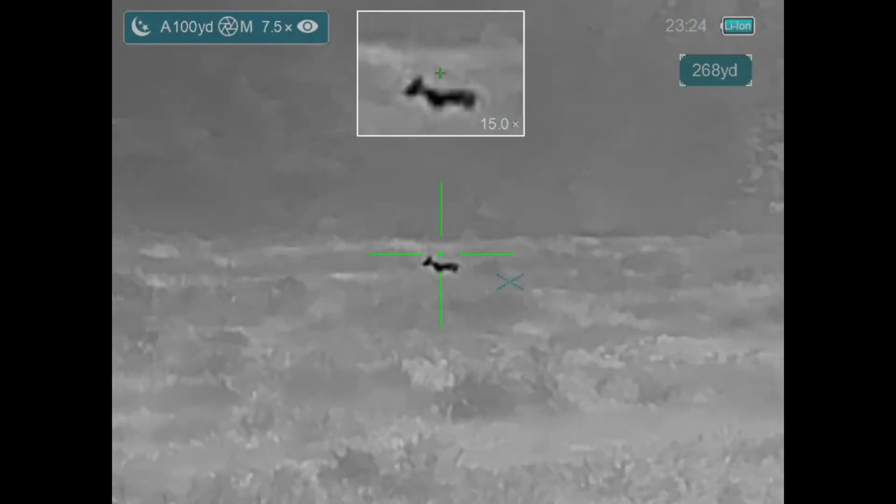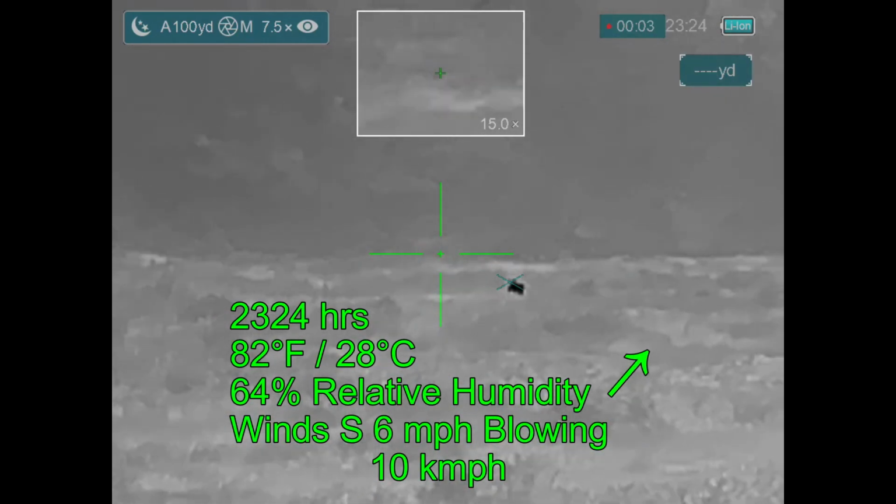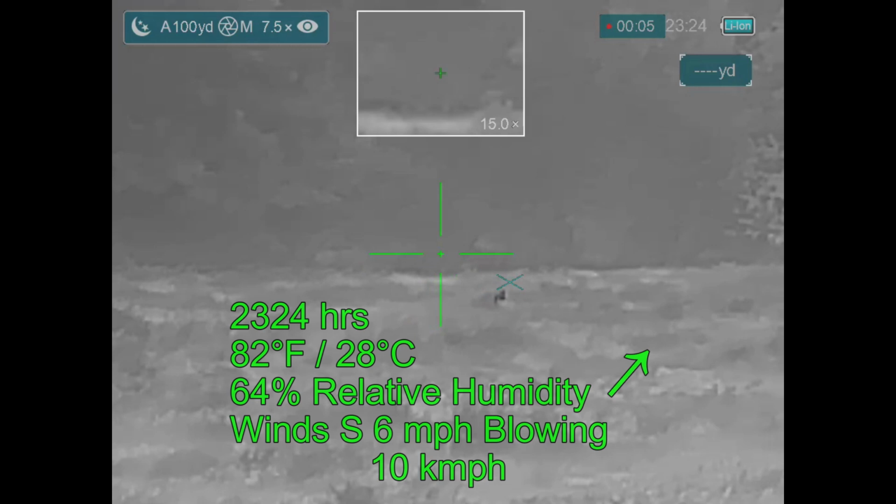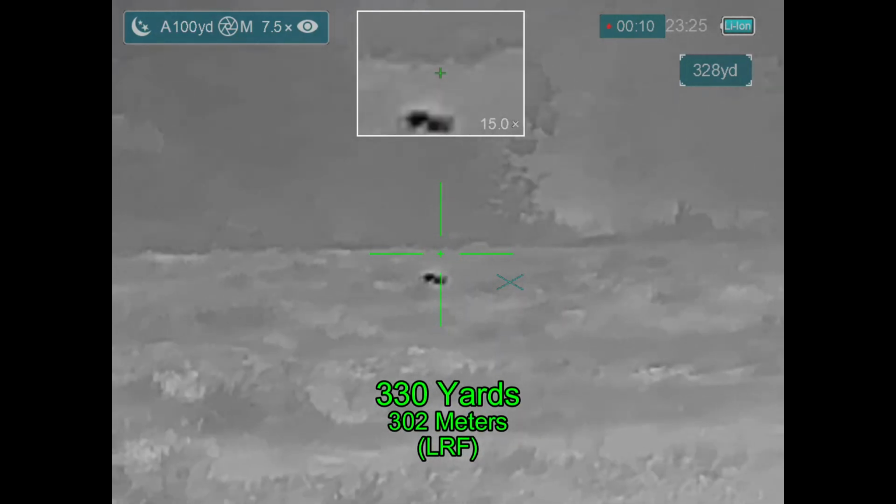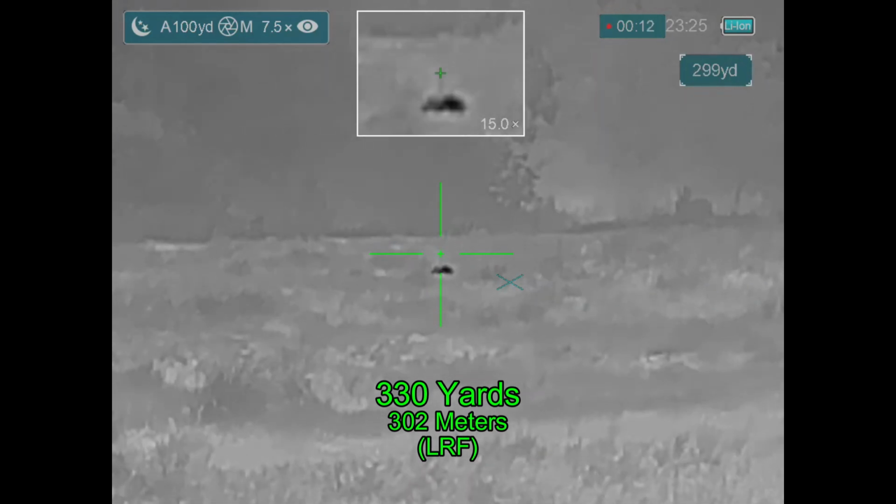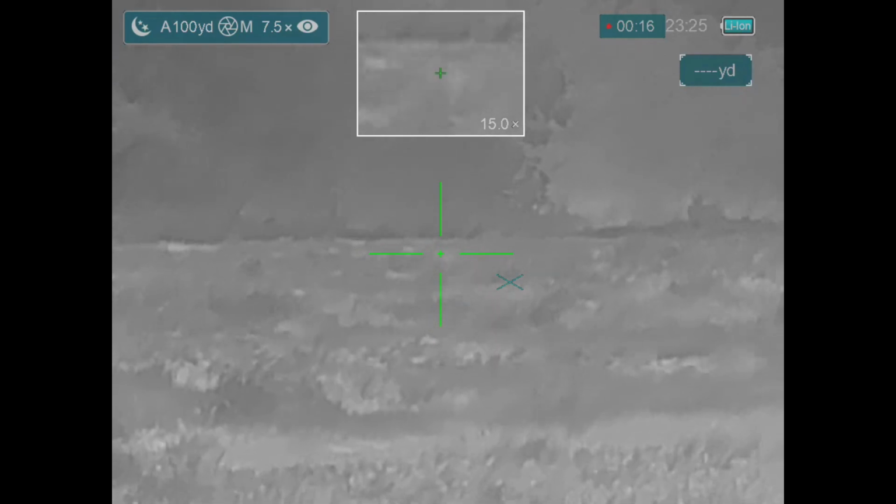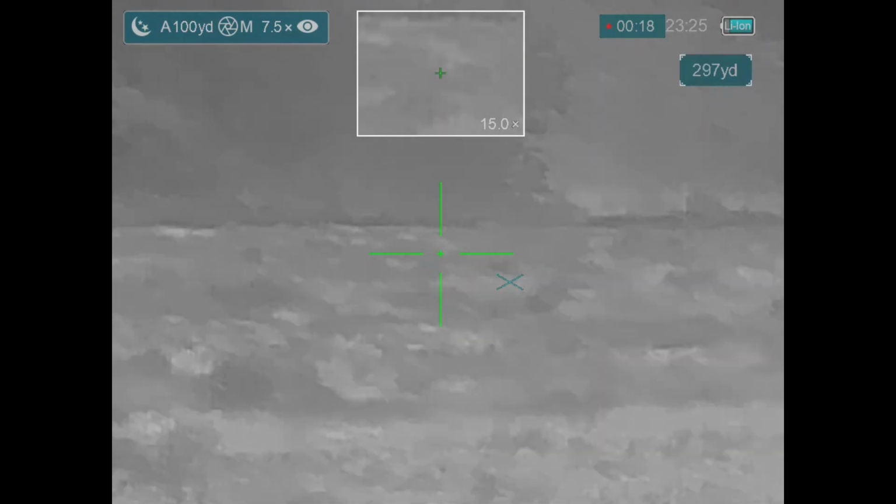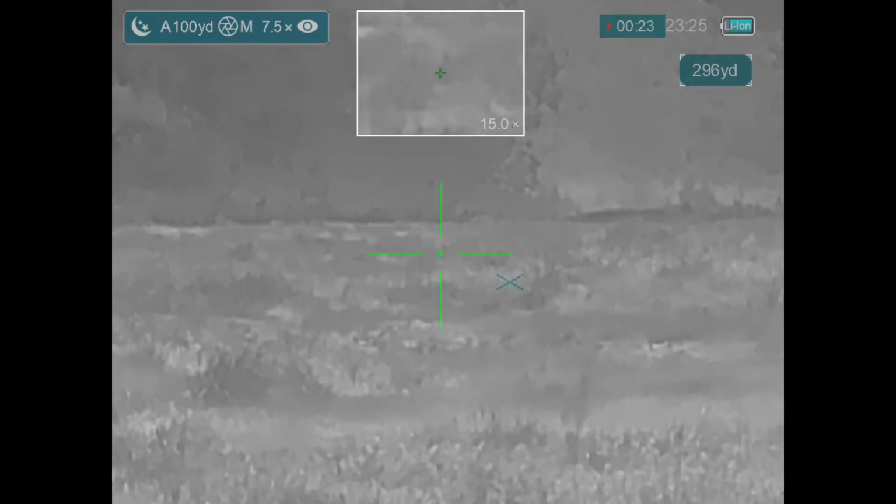Now, getting out to that point, the coyote was in and out of view several times. Unfortunately, at this point, he is in a spot where the vegetation is very low, and I've got a pretty good view of him. As I get lined up for my shot with about 18 inches of holdover, he goes right down, and despite my best attempts to recover him, once I started getting sticker burrs in my crotch, that ended my search.